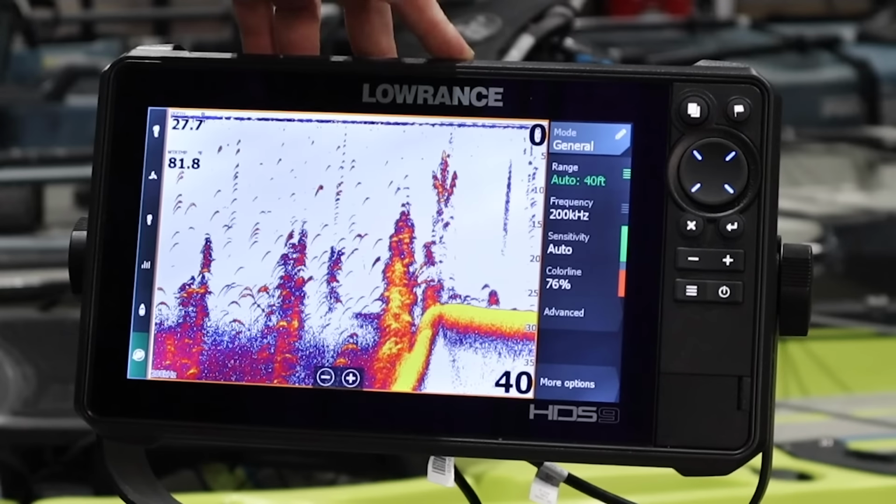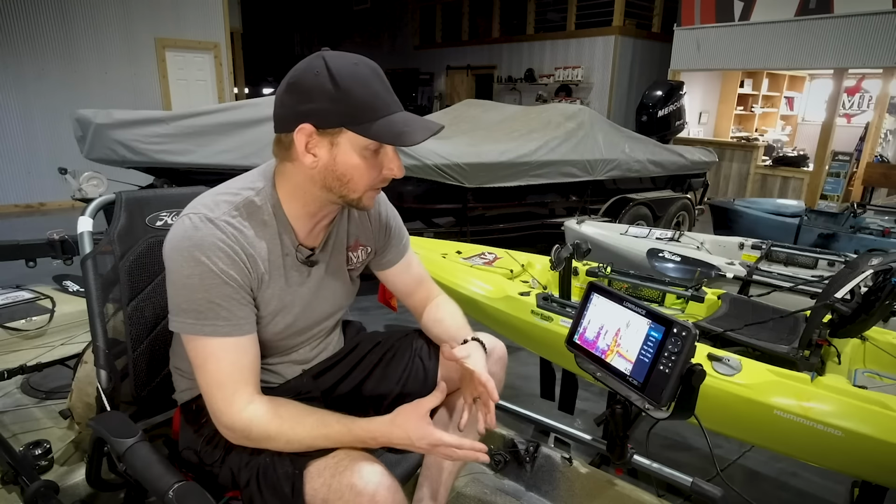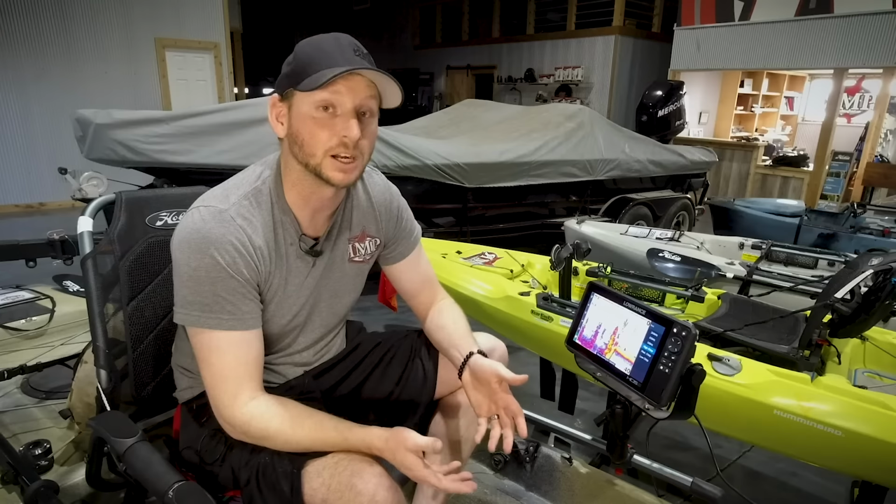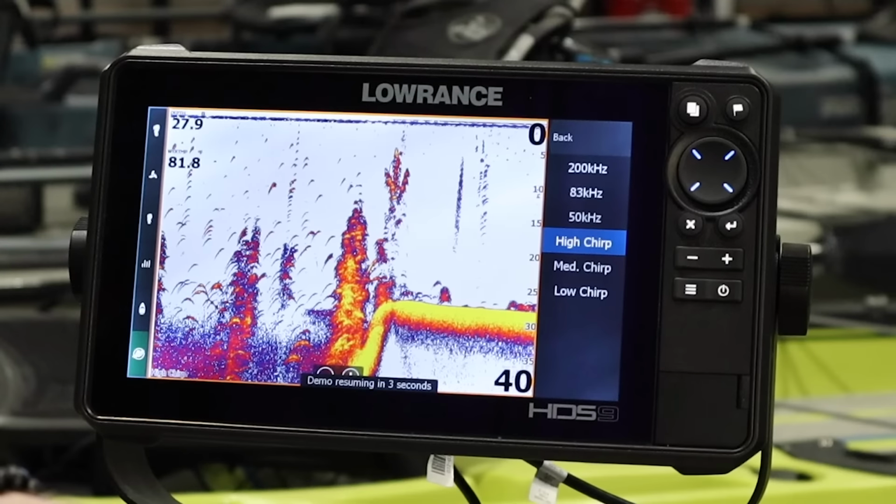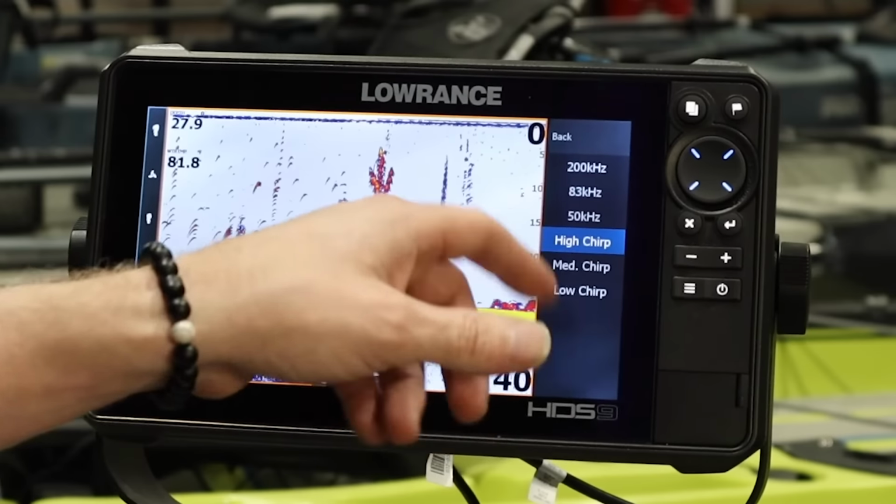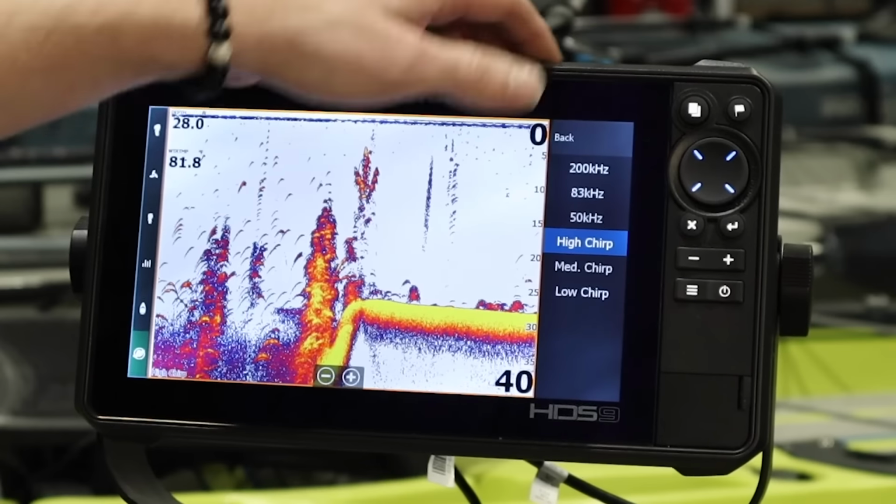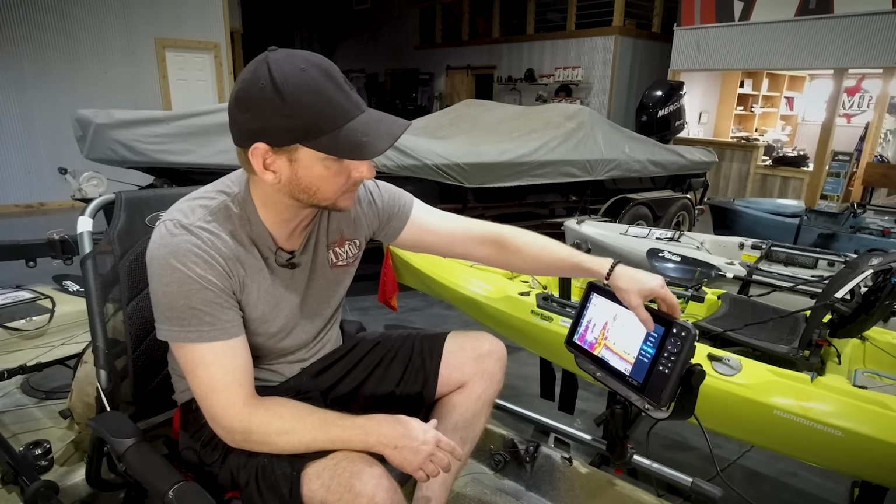Next, I'm going to go up here to Sonar finally. We're going to talk about frequencies here. One of the main things that I run my unit on is going to be on high chirp. You get much better target separation that way when you're on high chirp. You're going to see fish arches a lot better because of that on there as well too. You still have your ability to run your other frequencies like you had in the past. But high chirp is going to give you a lot better target separation and be able to find fish that are hugging very, very closely to the bottom as well.